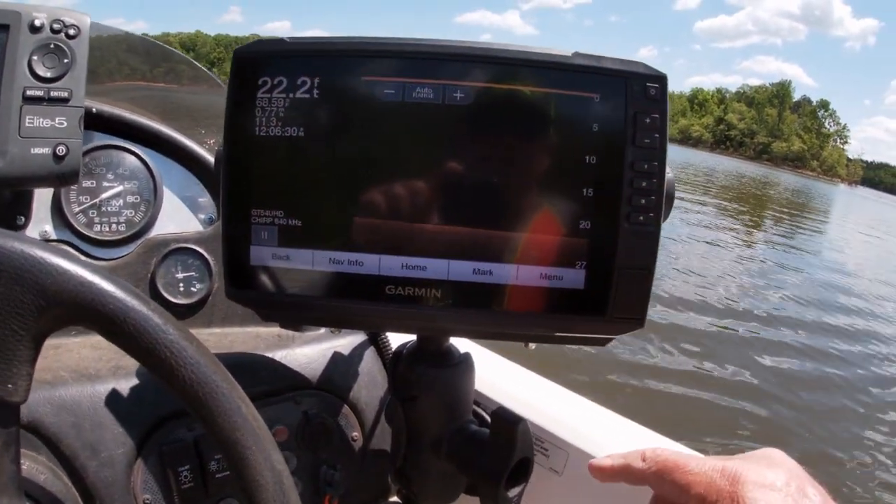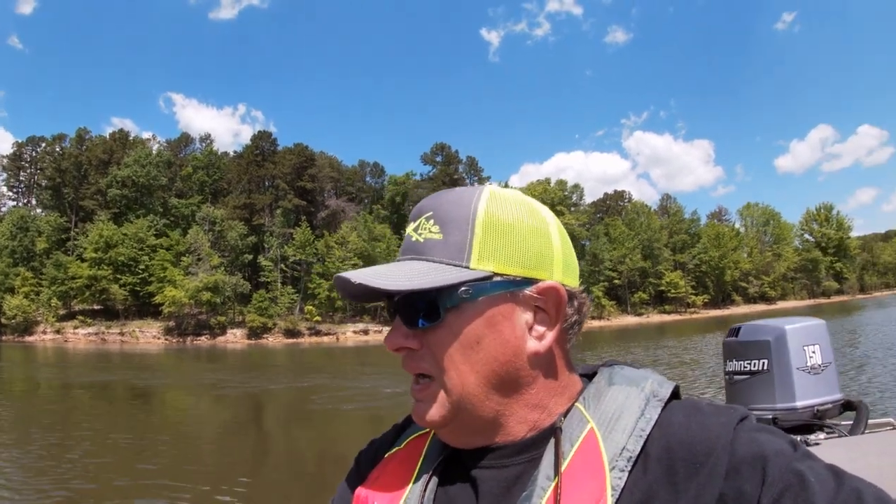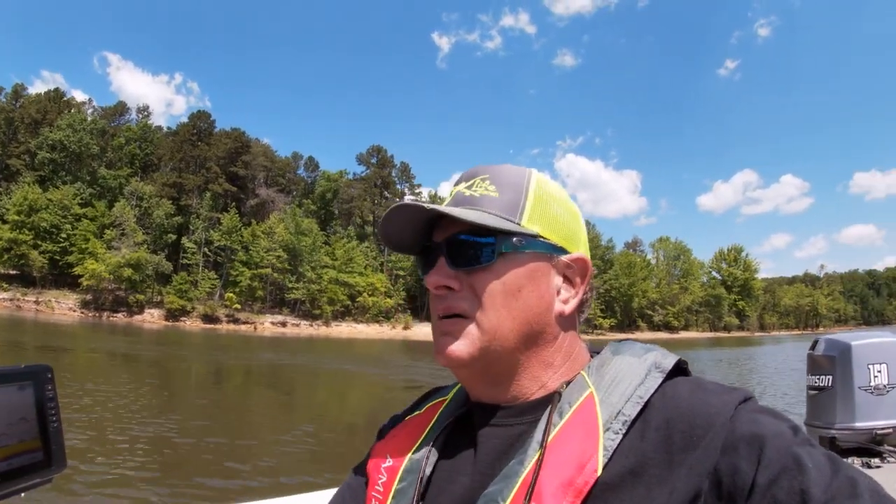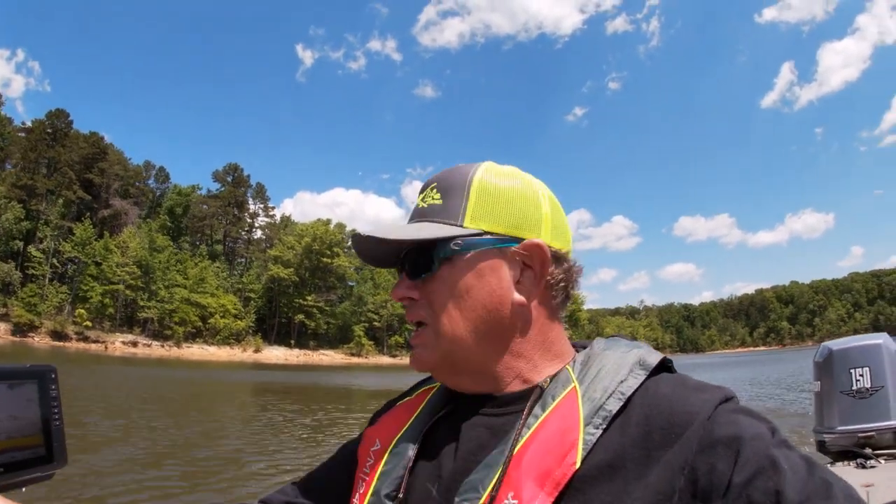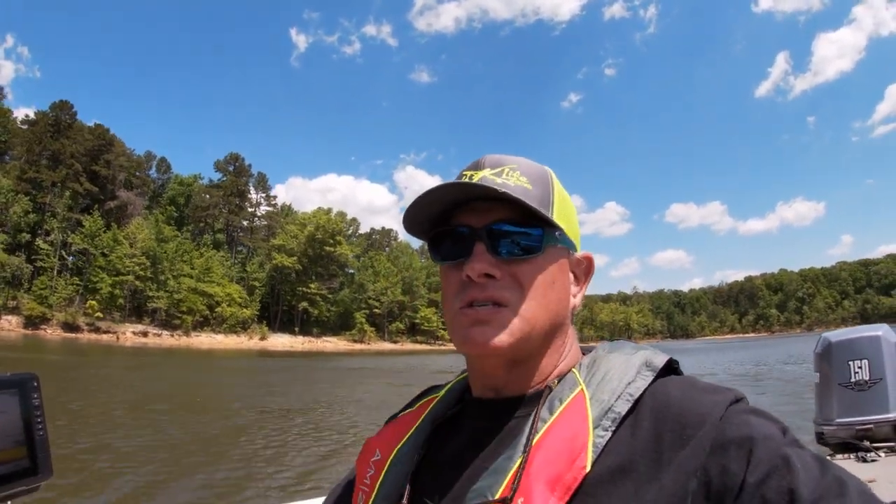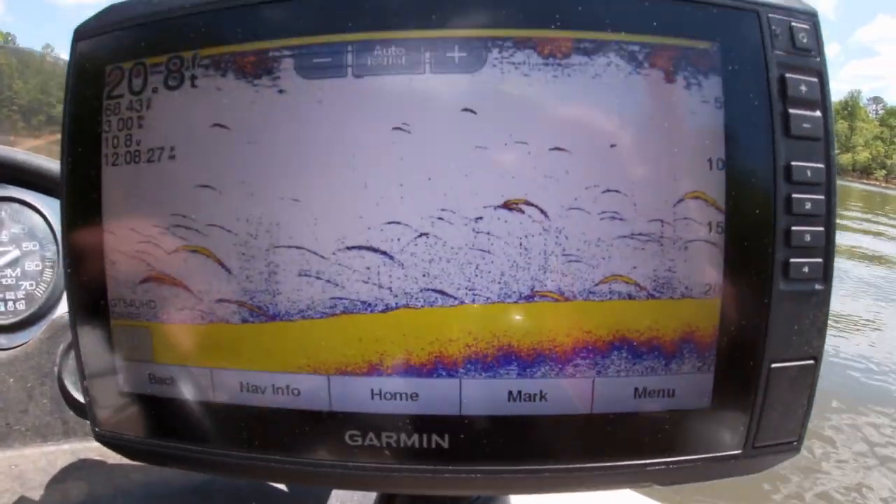So now let's switch to 2D. I'm gonna let you see that on 2D too, to see the difference in how it looks. Because if you come to the lake, and of course if you don't have down scan, it don't look the same way. And so this is kind of to help you. All right, so we're going to put along on 2D.